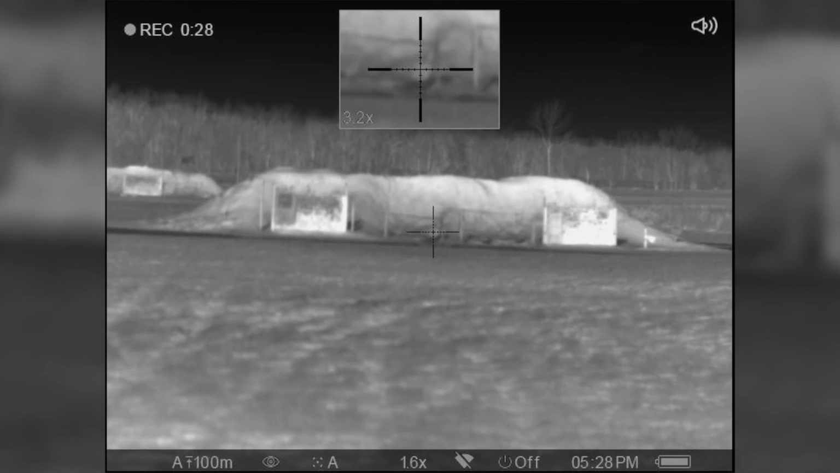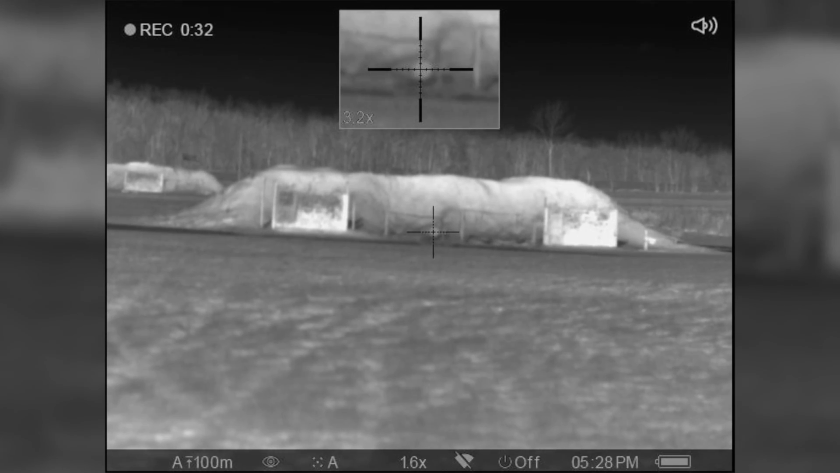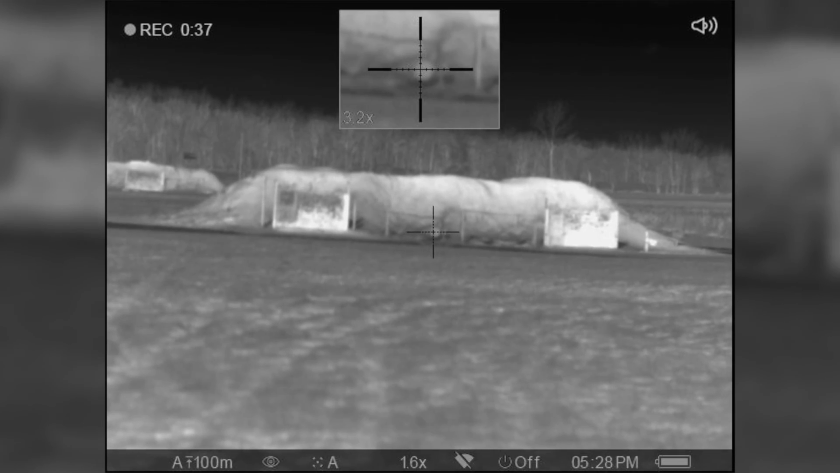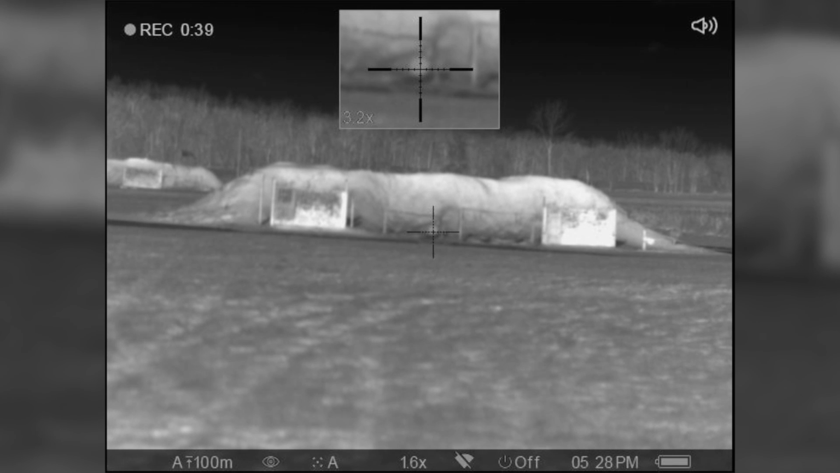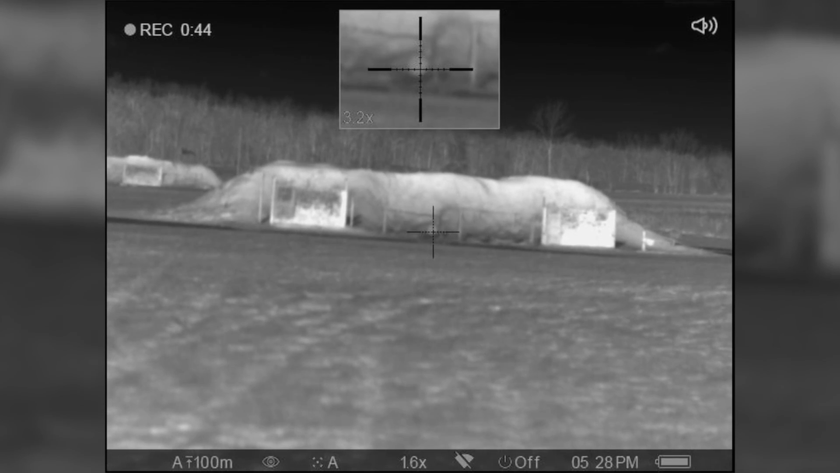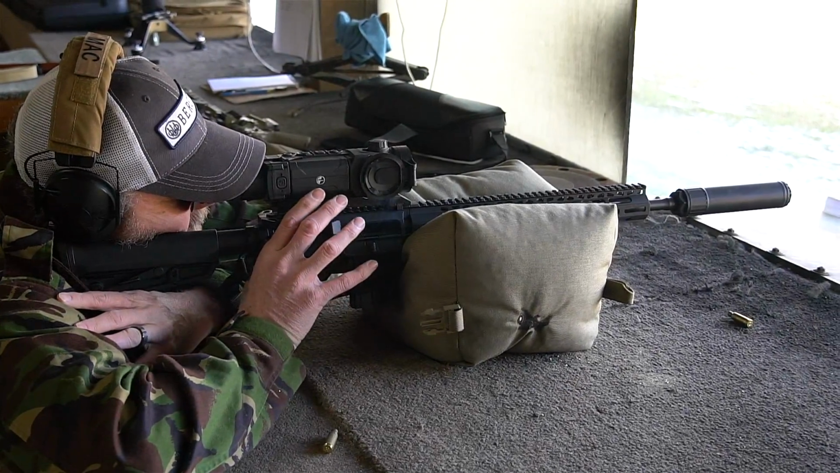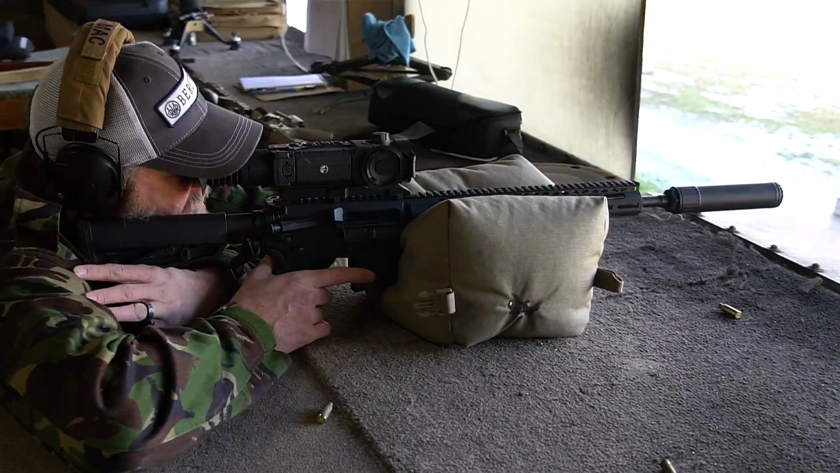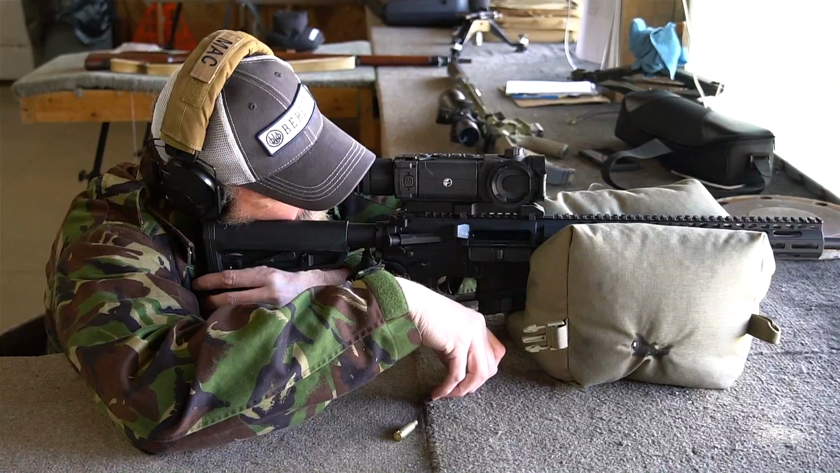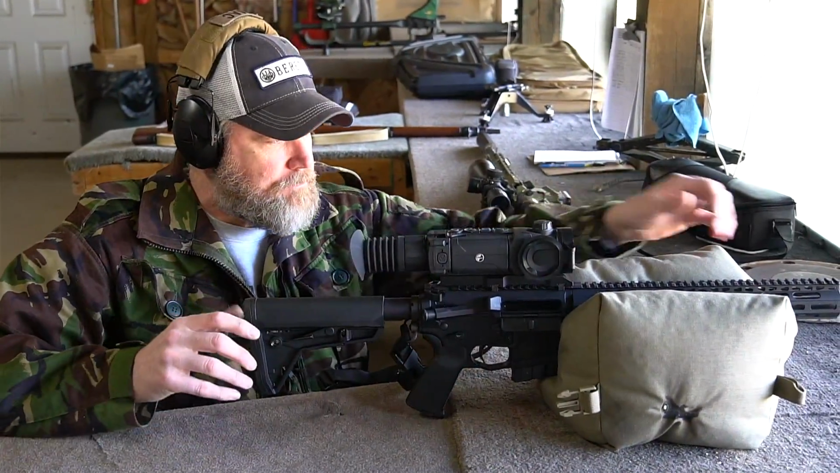I'm gonna go ahead and take a shot here really quick. And now you can see the plate move a little bit in the thermal. And you definitely probably heard on the audio the connection. So I'm gonna go ahead and fire again. And we hit 5 for 5. So go ahead and stop the recording. And there you guys go. So now you can see what I see when I'm out hunting.